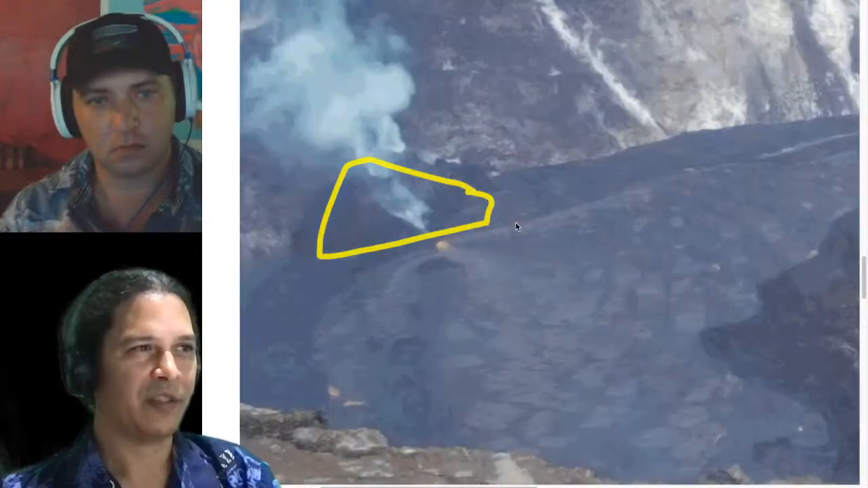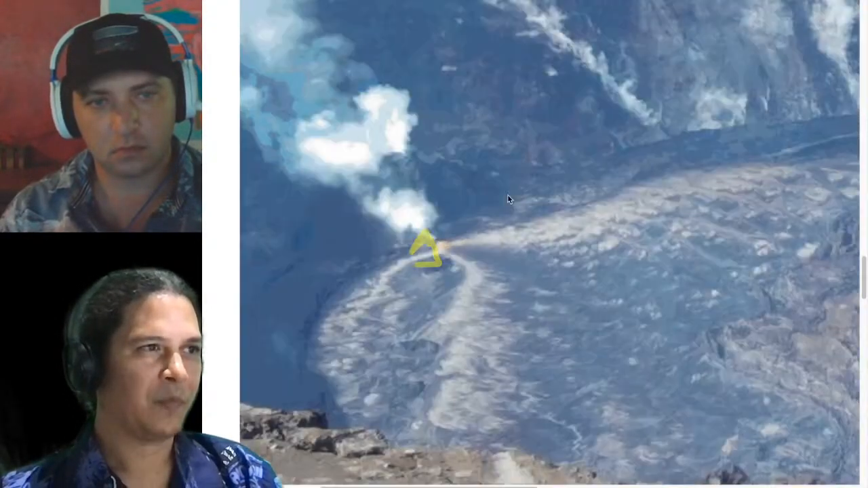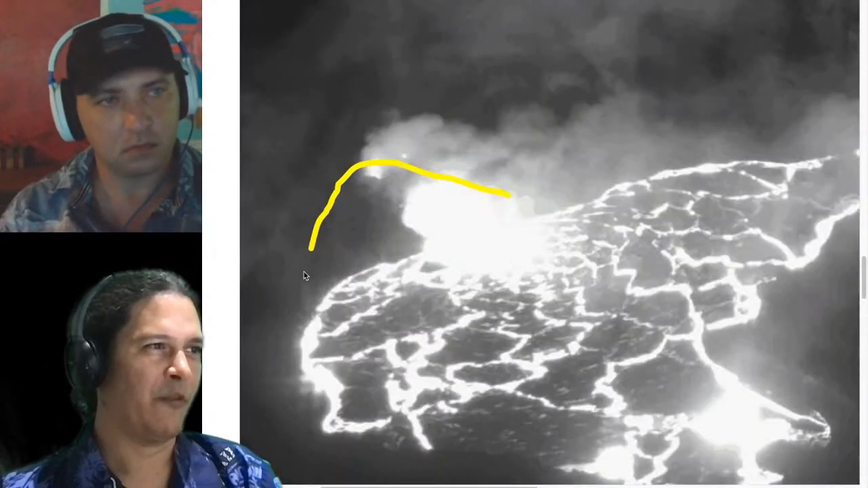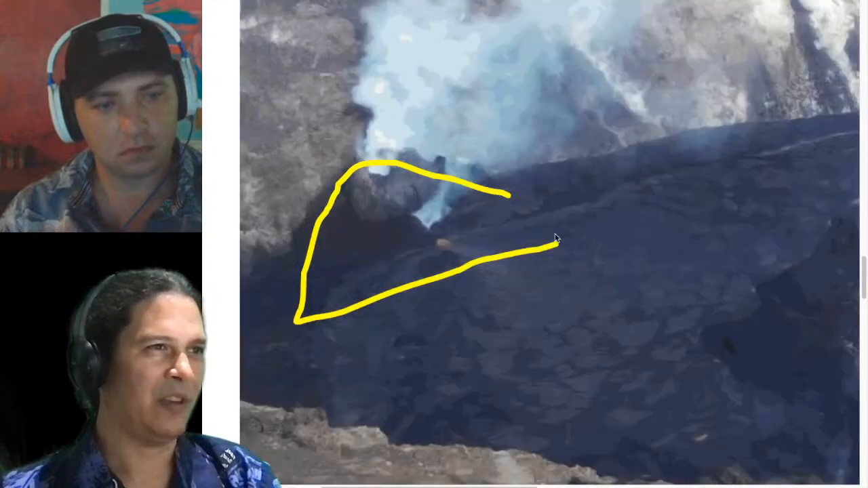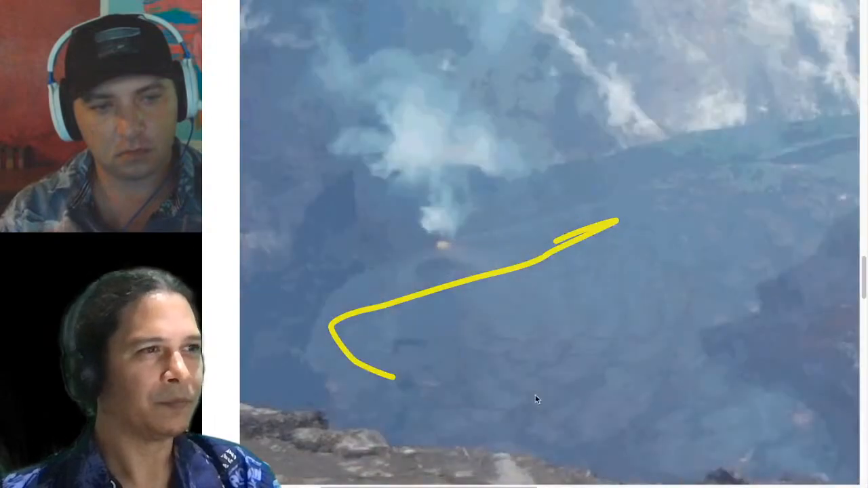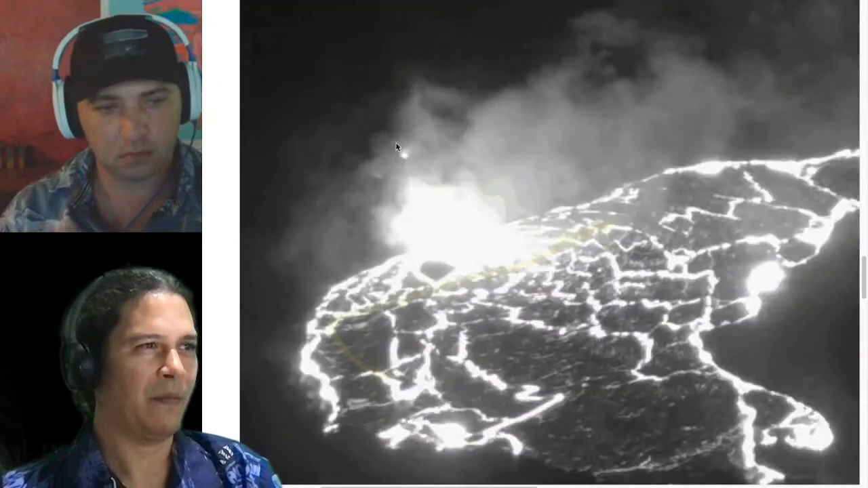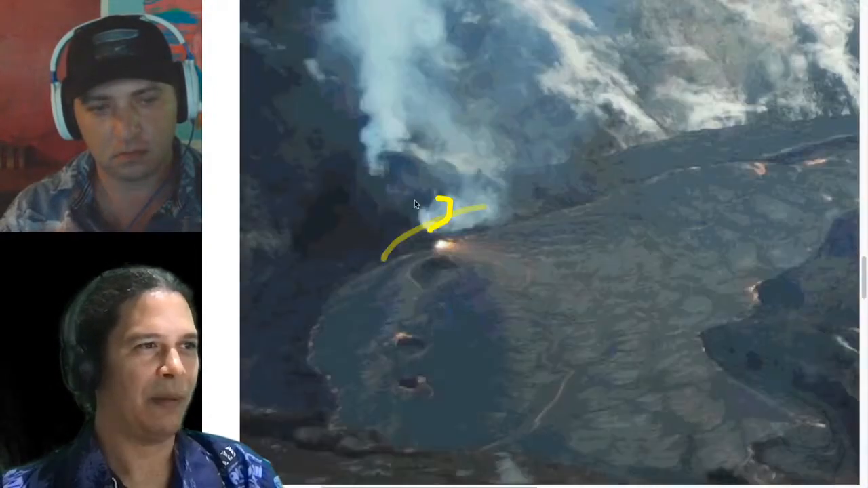That's an interesting dynamic to keep an eye on, regardless of how rigid or coherent this cone ends up being as this lava lake rises, right? I don't know if you guys remember from a month ago, that cone was quite a bit deeper and the lava level looked like it was more over there. So it's really filled in. It's still climbing up the cone, but it's not really blocking off that vent.